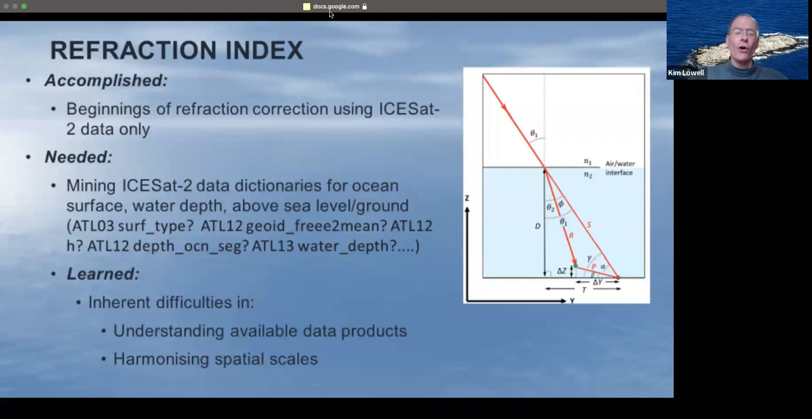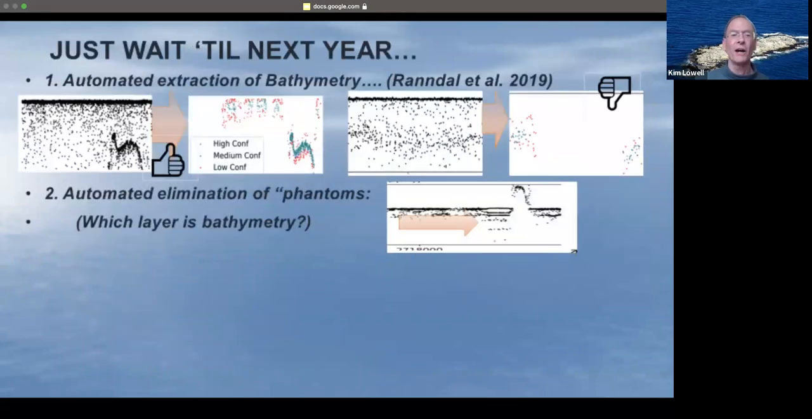And then the overall wrapper of this is saying, okay, we have a refraction correction, but where do we apply it? We certainly don't apply it on land. How do we find land? So that's what was done on refraction index. Progress was made, but a lot of it is just beating up on the data dictionaries of the different products. Okay. Next.